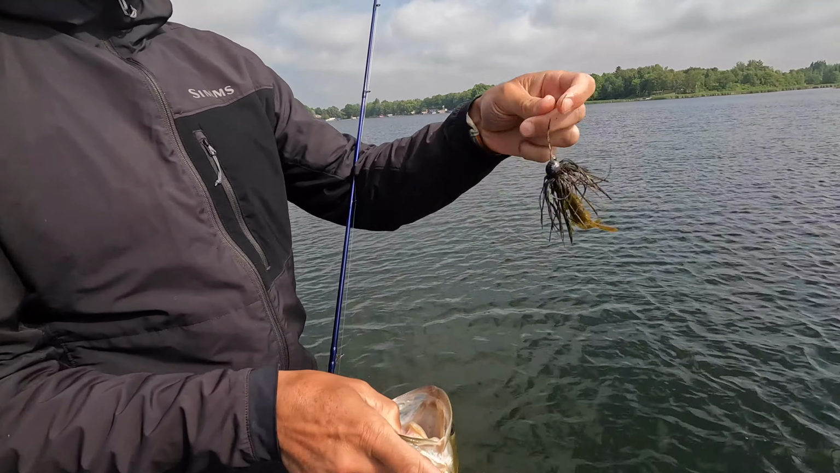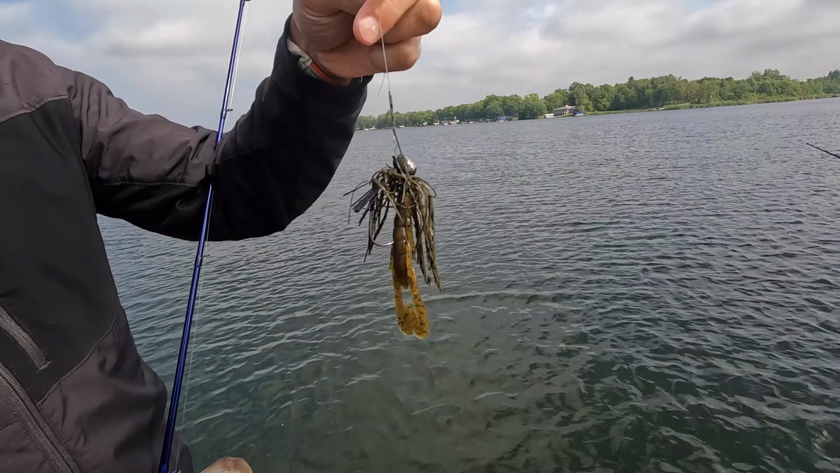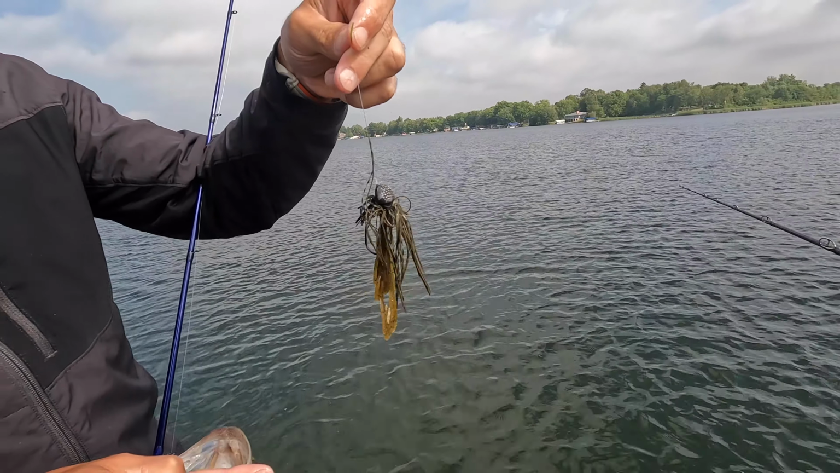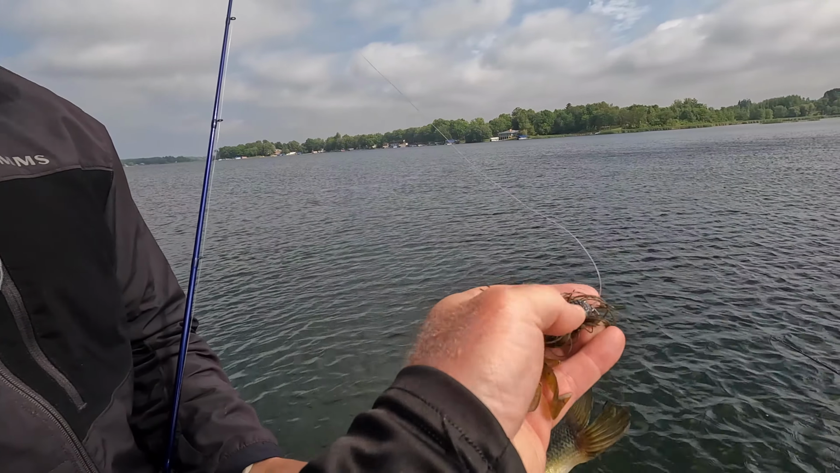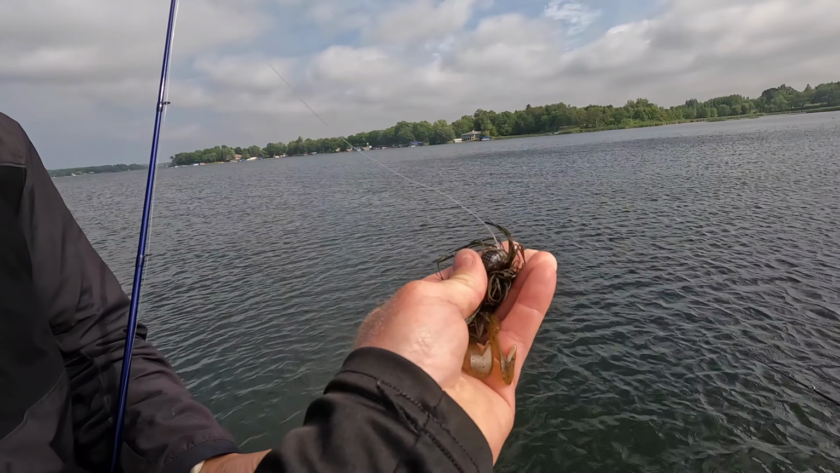It looks like you've used that jig a little bit. Yeah, a little paint missing off the head. Been getting bit a little bit. And look at that rough edge there. That helps when you're dragging over those rocks and hard bottom, just to feel a little bit.